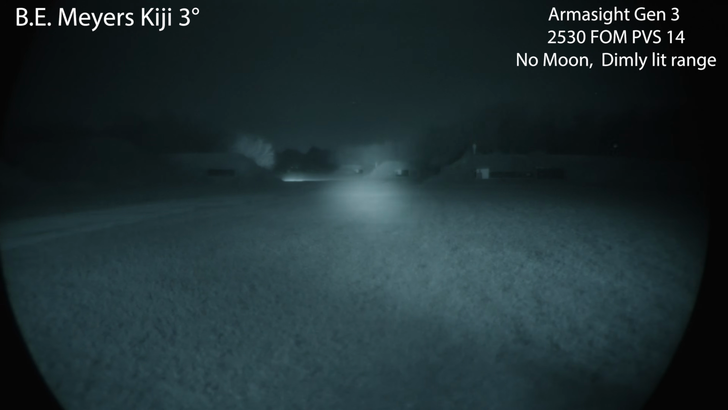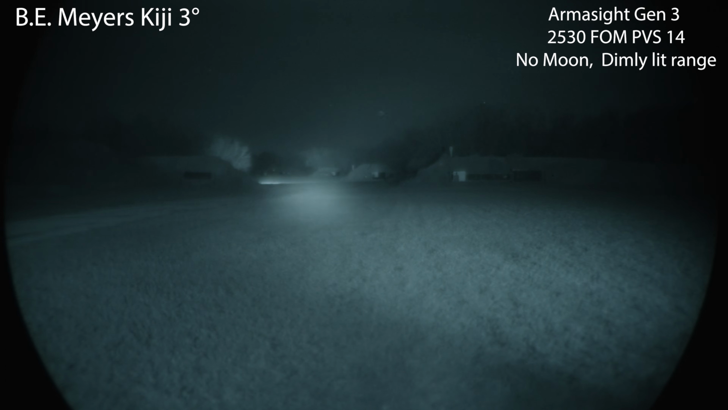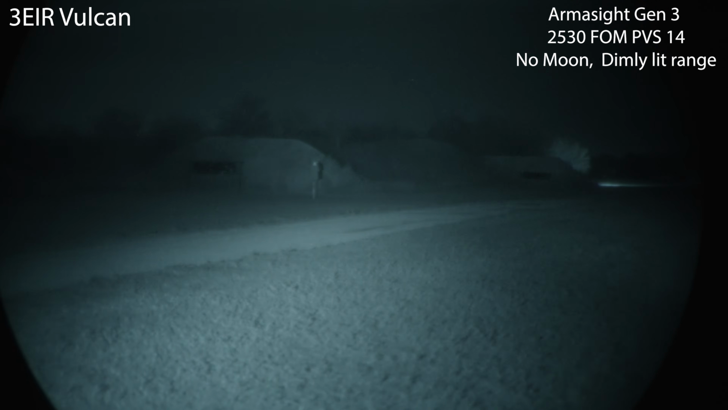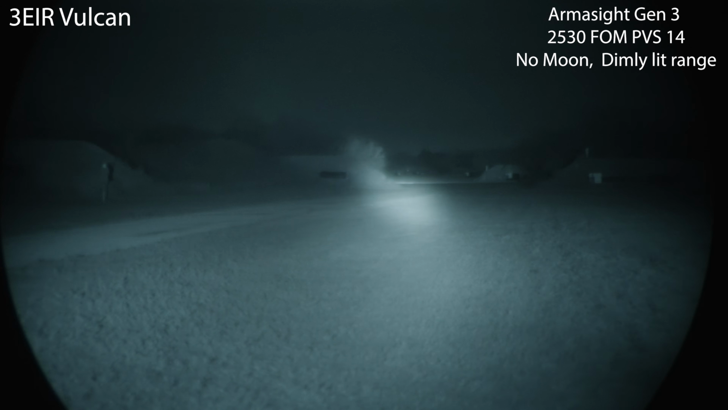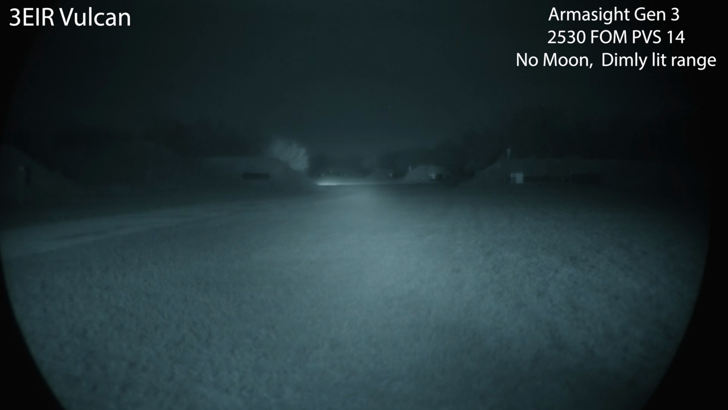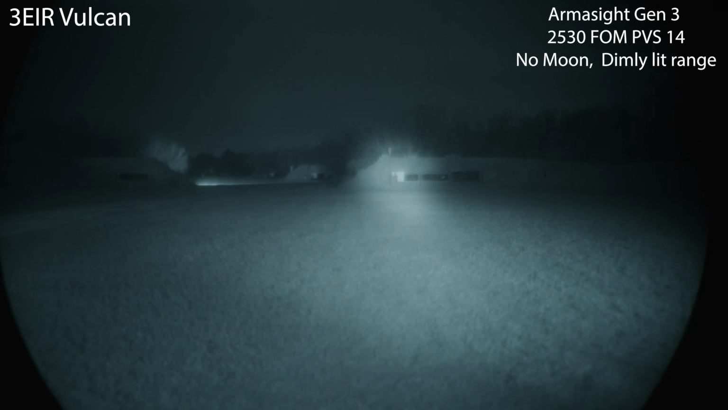At the Kiji, 3 degrees, the 3-degree Kiji. All right, the 3E IR Vulcan. Very, very strong output. Still lighting up 500 yards, punching through those photonic barriers just fine. No problems.